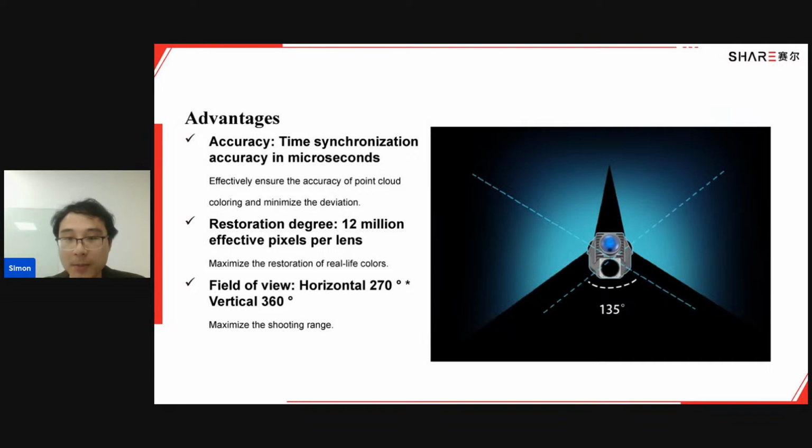Our camera modules synchronize time in microseconds. That means the images taken from these two cameras can be considered to be taken at exactly the same time. So when processing these images to make our point cloud look more like the real world, it gives you a better coloring effect.